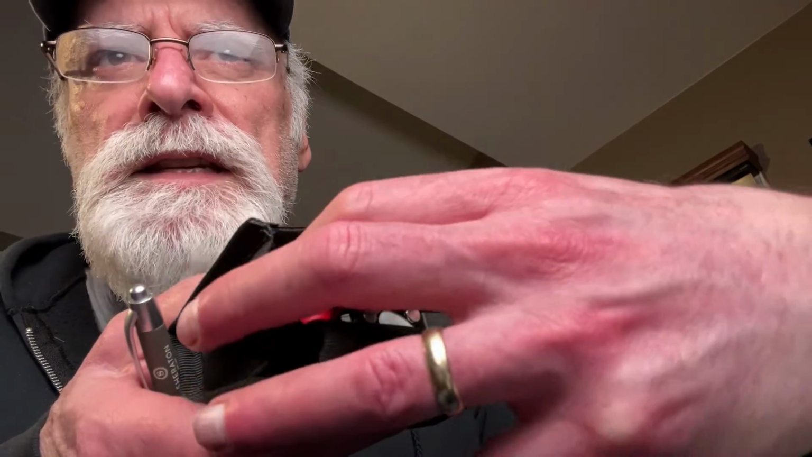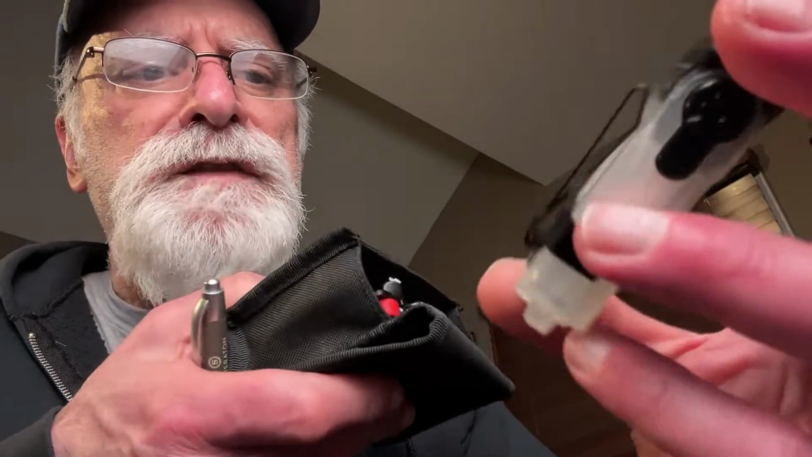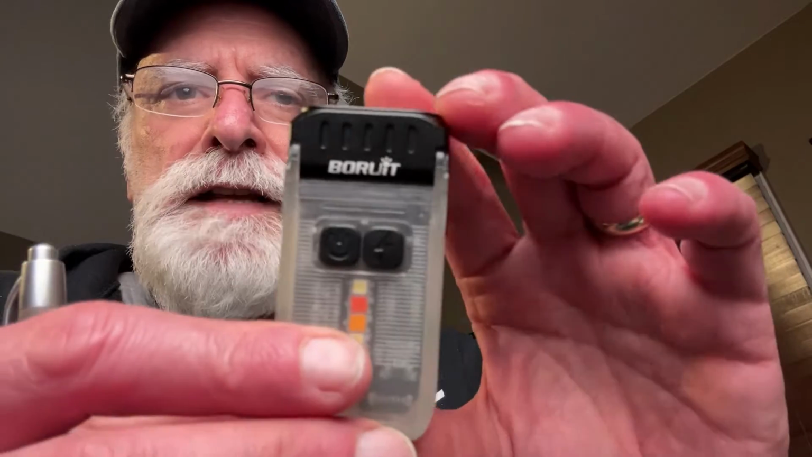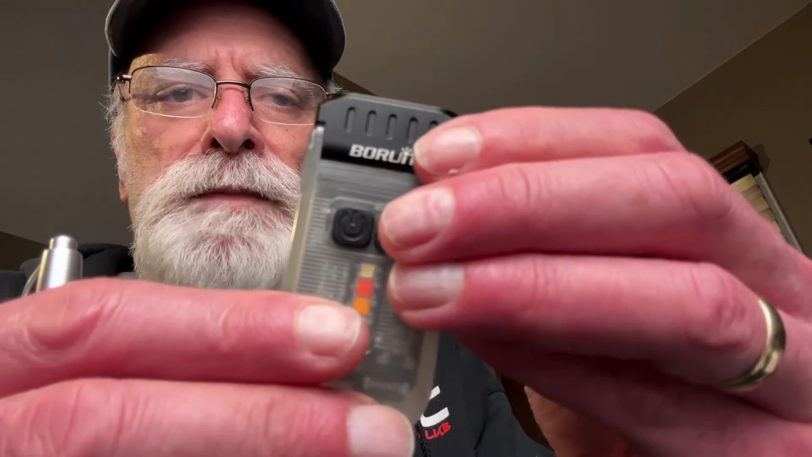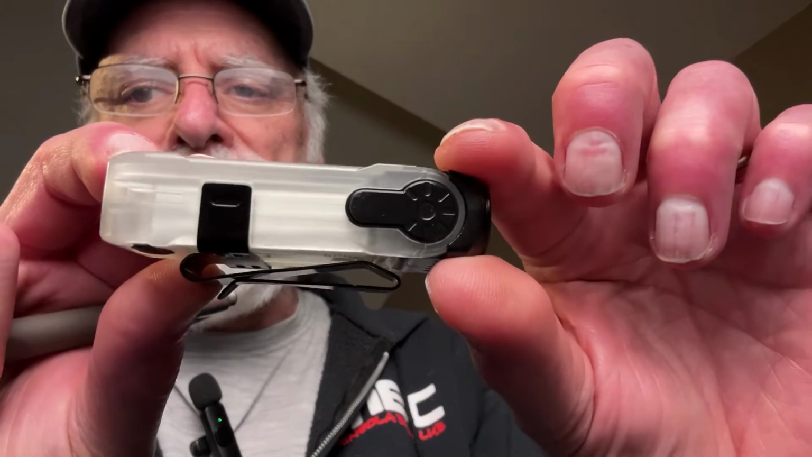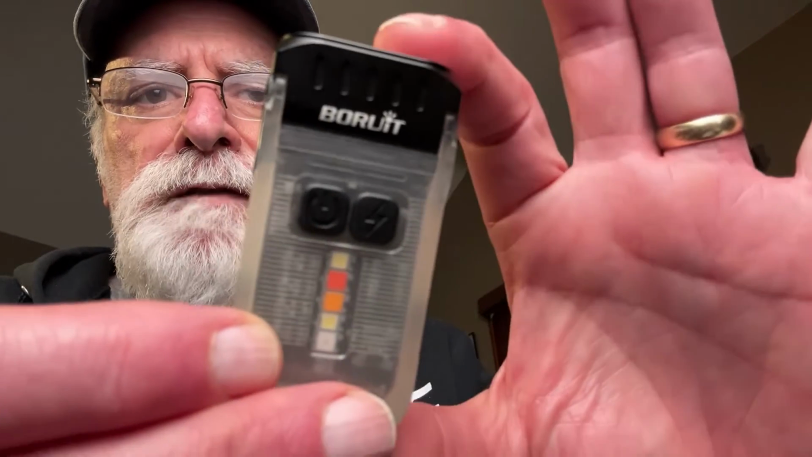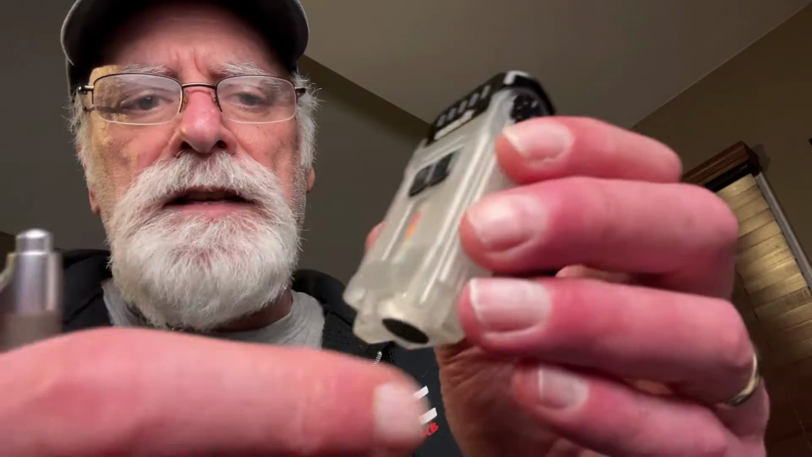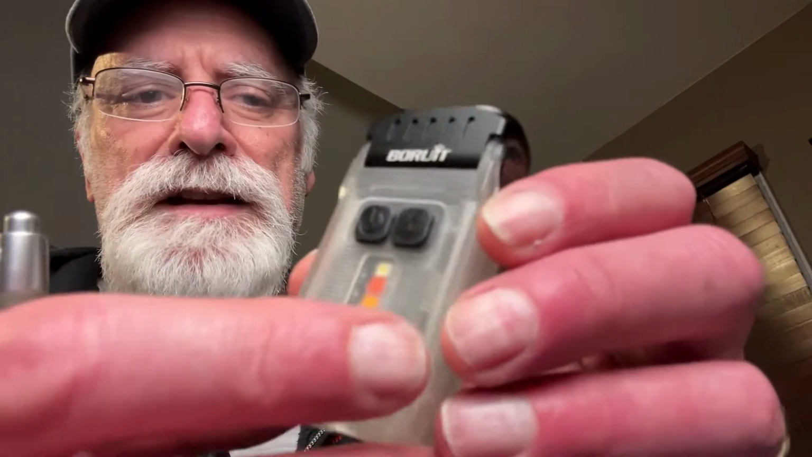This is the Boruit V15. They call it an EDC flashlight, and it's a very small, compact little flashlight. It measures 38 millimeters by 18 millimeters in thickness, and 74.5 millimeters in length. Nice little compact flashlight. It's made of ABS plastic primarily. It's the only one of the group here that is made out of ABS plastic.